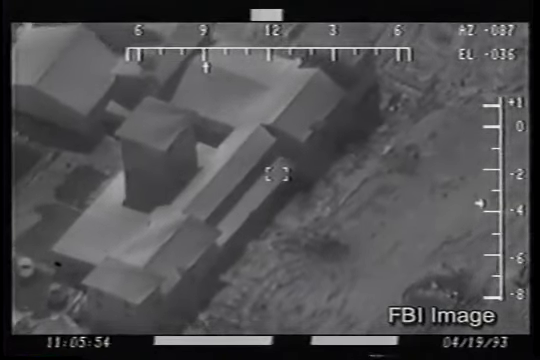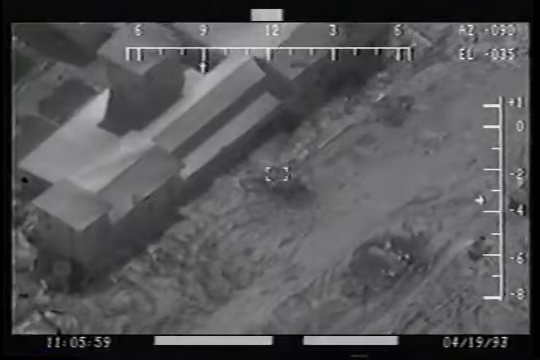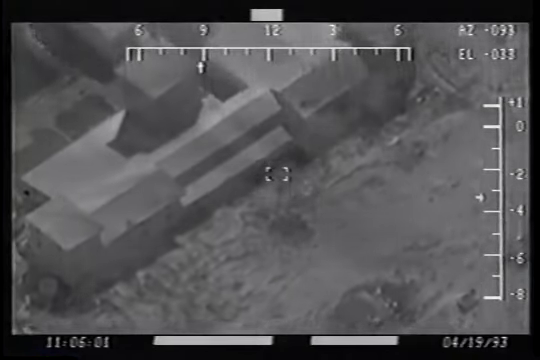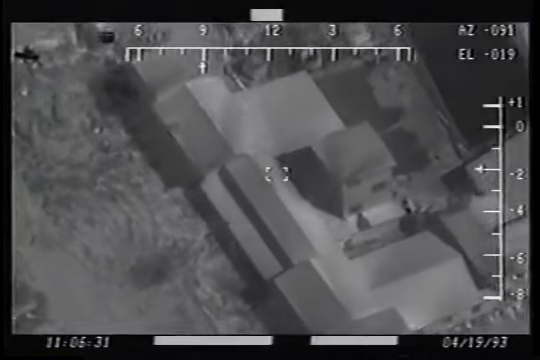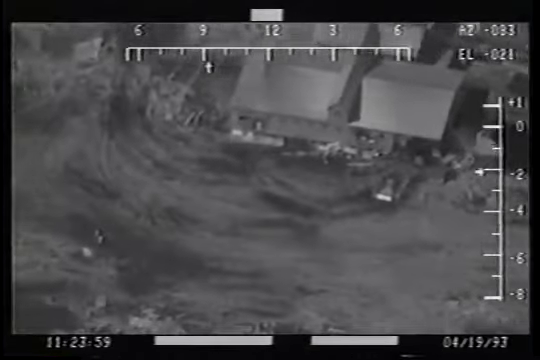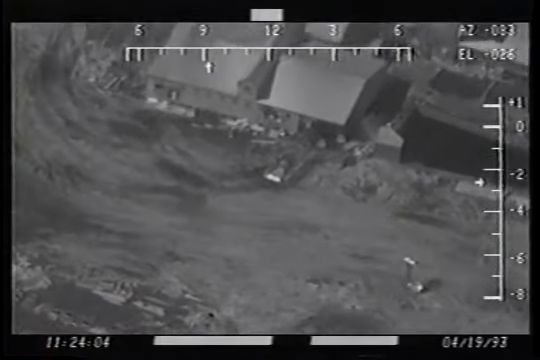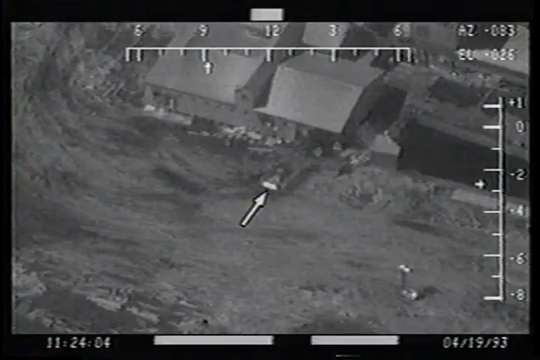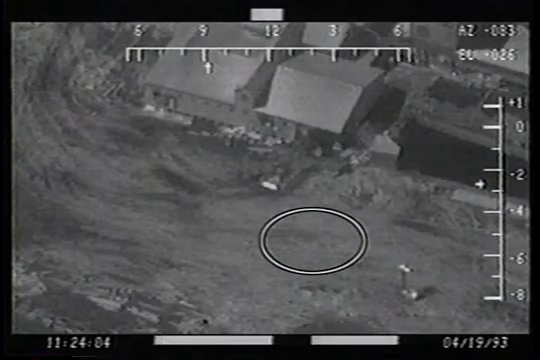These allegations arise from a videotape made by the FBI on April 19th. This is not a visible light video. Rather, it is an infrared video shot by a FLIR sensor that shows images of objects that contrast with each other depending on differences in their temperature. Relatively hot objects, such as fire or the exhaust from a tank engine, appear as white on the video. Cooler objects appear dark or black. Objects of an intermediate temperature appear as shades of gray.